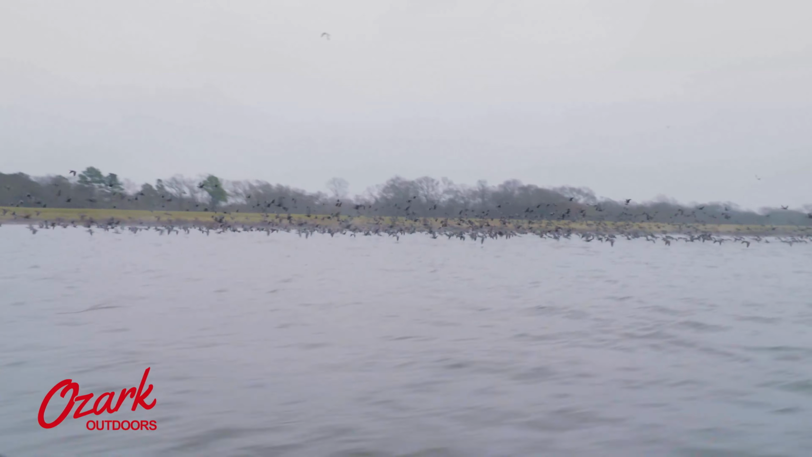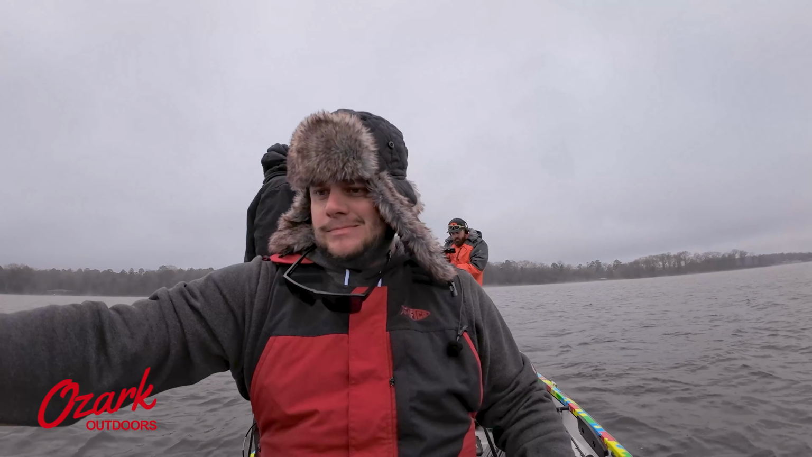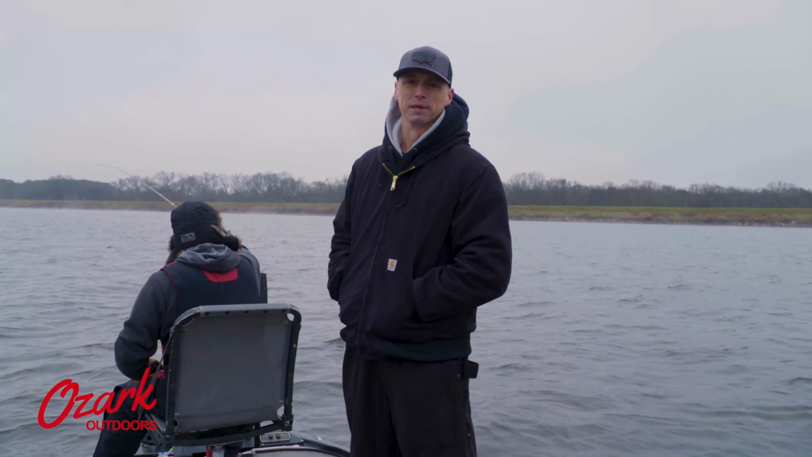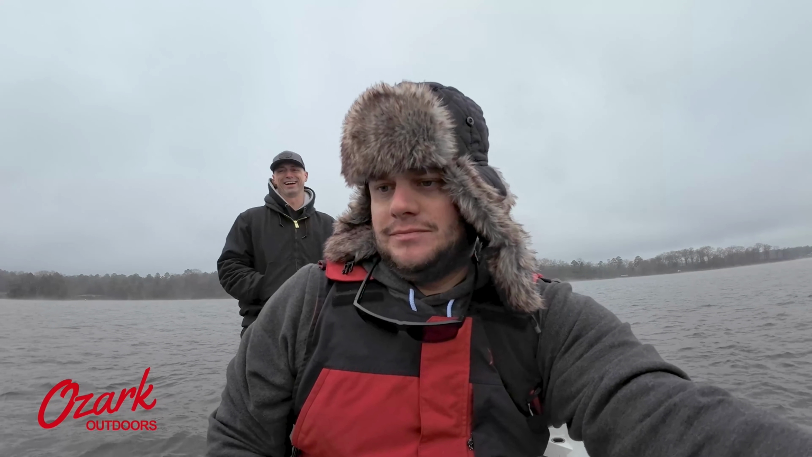All right, so we had to move spots. The wind was just a little strong, kept blowing Nick off his spots. He's hoping that if we head back into the wind, he'll be able to get on those fish a little better. And by hoping, I mean he's literally hoping so that he doesn't have to take a plunge in the frigid water. Let's not talk about it.